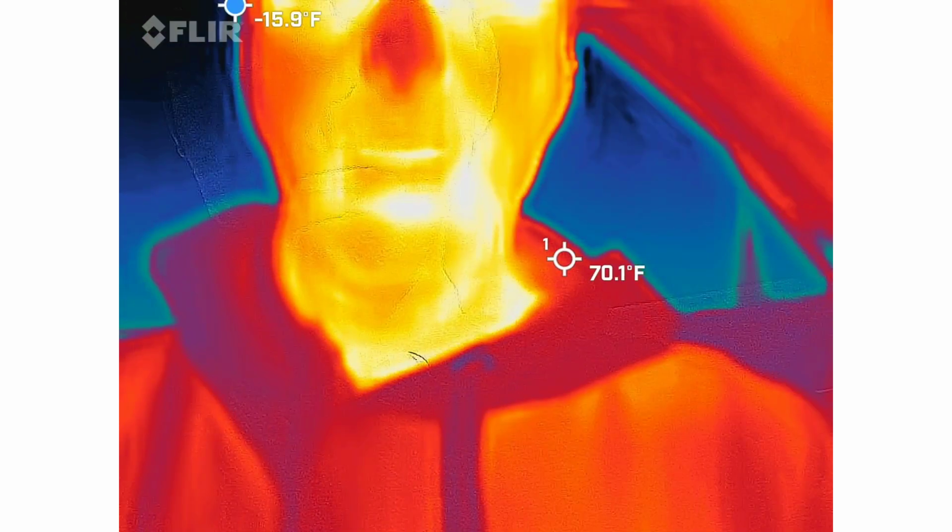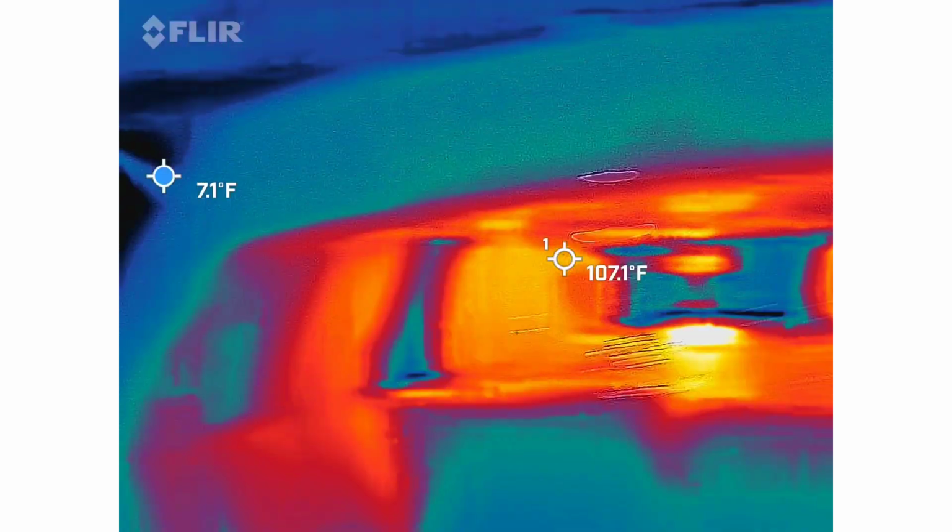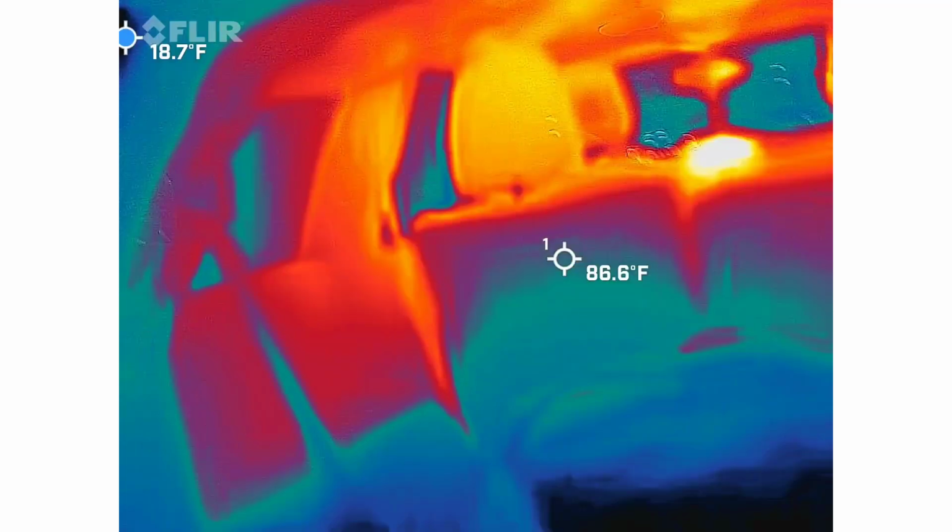Be able to see me in there, right? Red, orange, and yellow guy. And actually, my car should look warm. I'm kind of curious. Oh yeah. Yep. Oh yeah. I got that heat blasted.